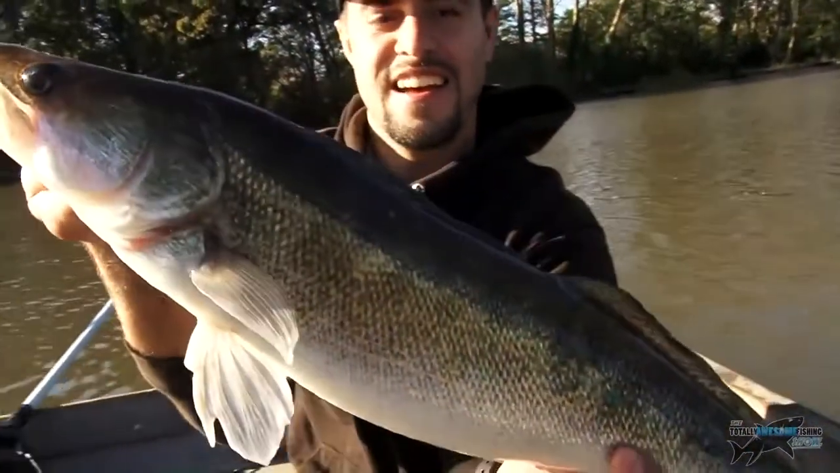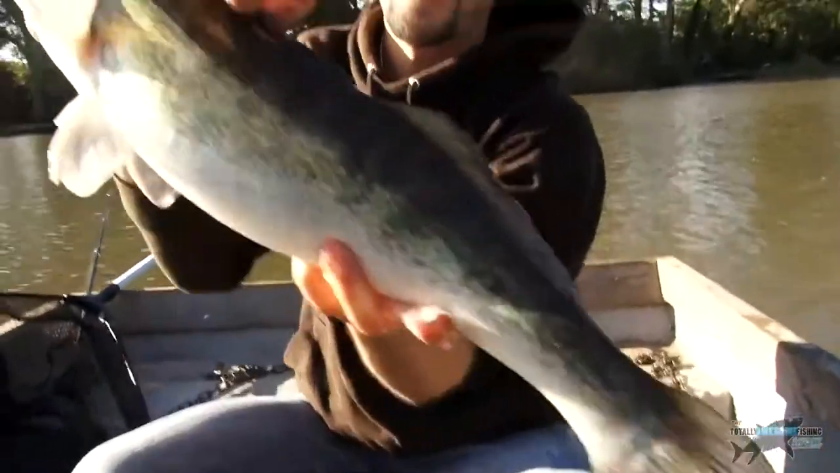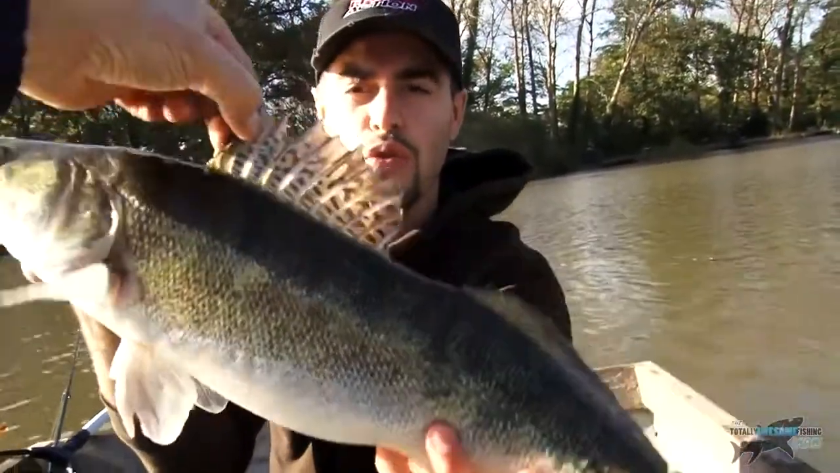I like his fin. Yeah, that dorsal here. That dorsal, if you get it out of here. Oh, it's spiky too. Yeah, huge dorsal. Right, let's get it back.